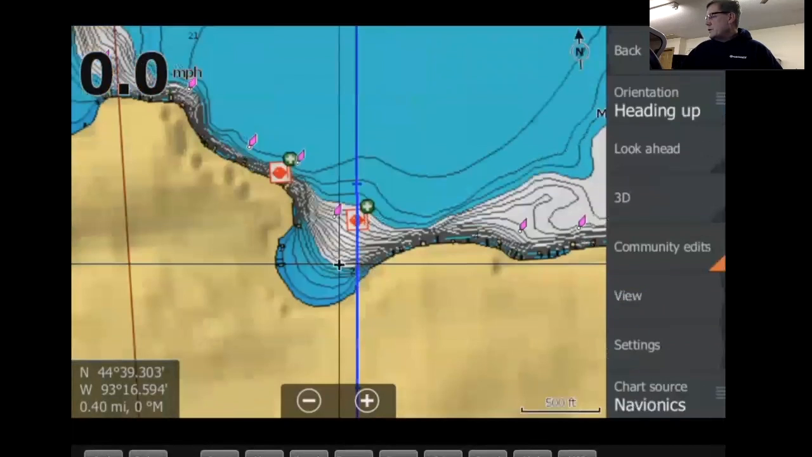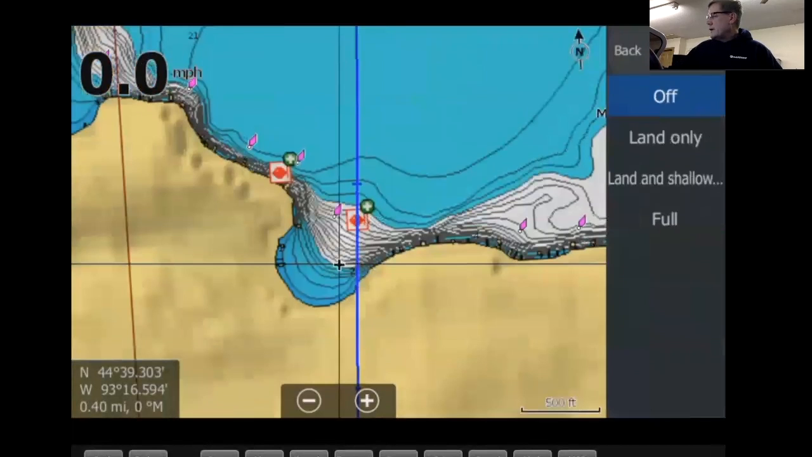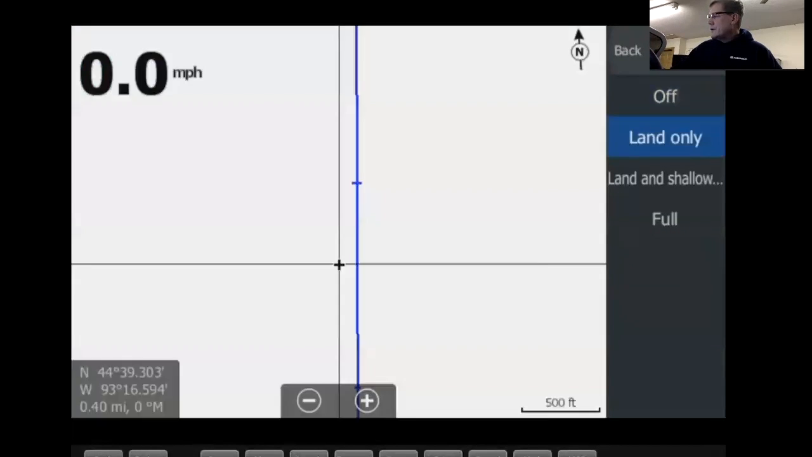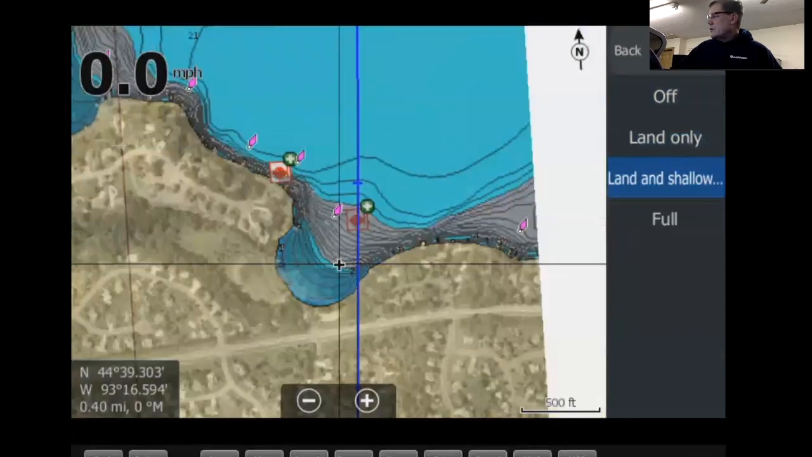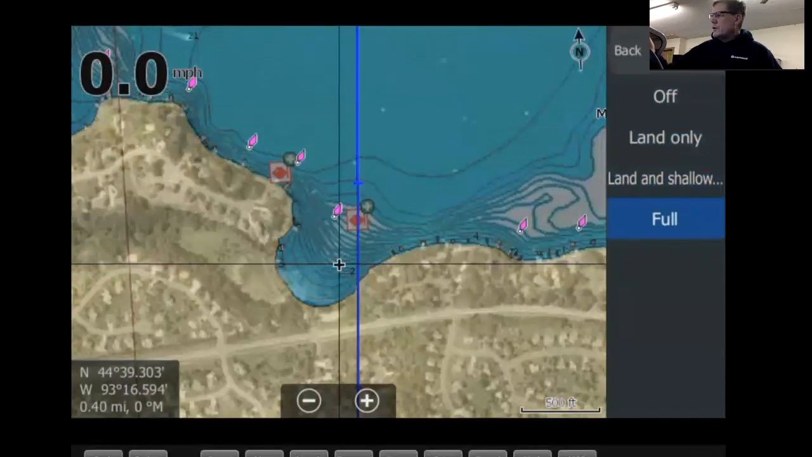Chart options, view, fish and chip, transparency. Hold on a second. Let's turn the photo overlay back on. So you got a couple different options on photo overlay. You got land only, you got land and shallow, and you got full. So basically what it's going to do is, you notice on my map, it's given the background of the lake just a little bit of contrast based on the depth.